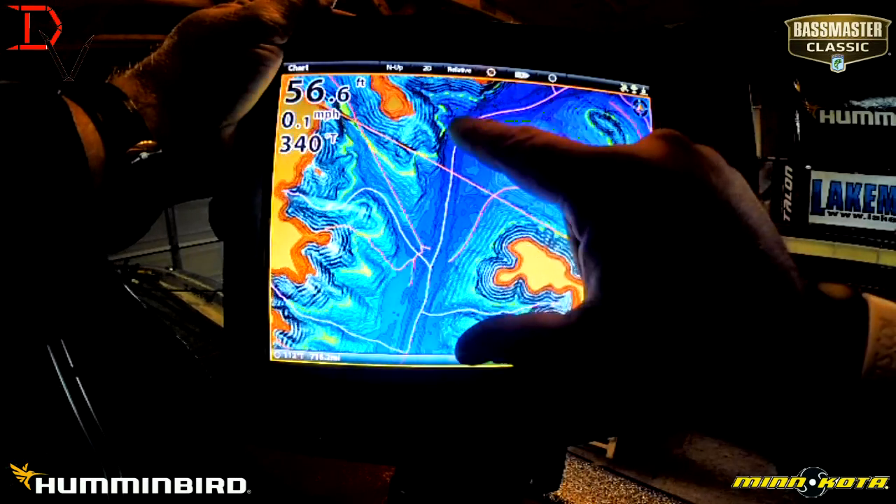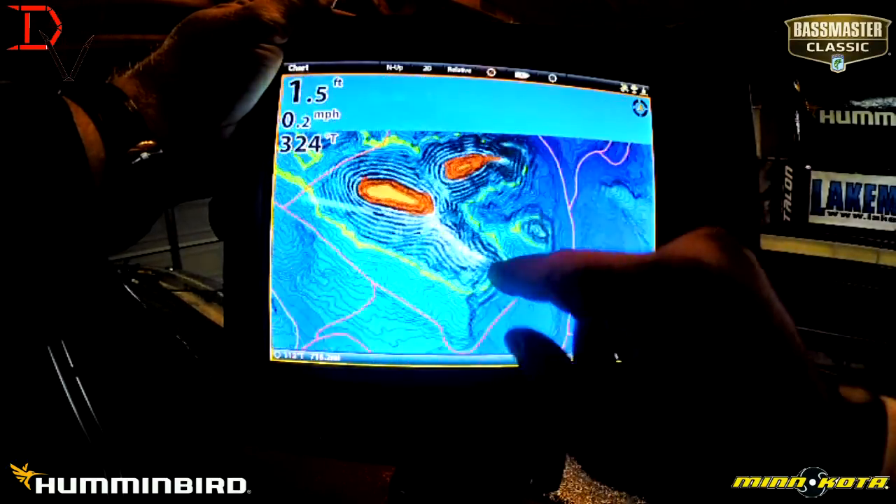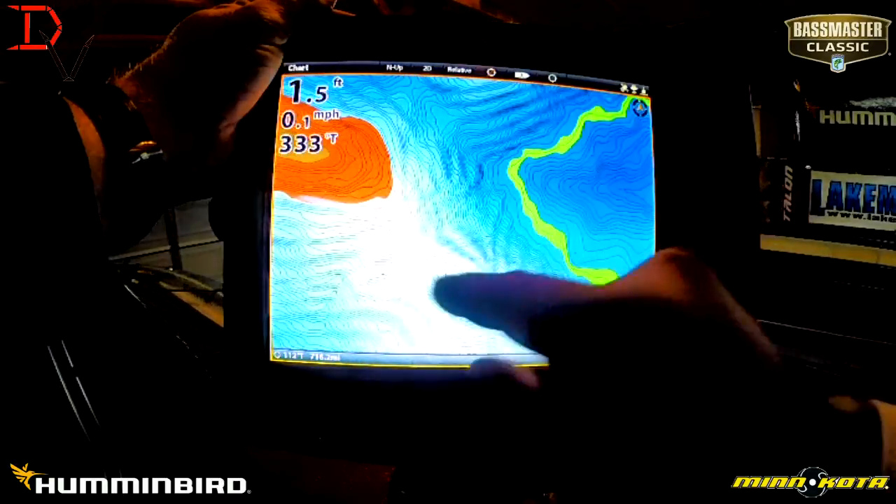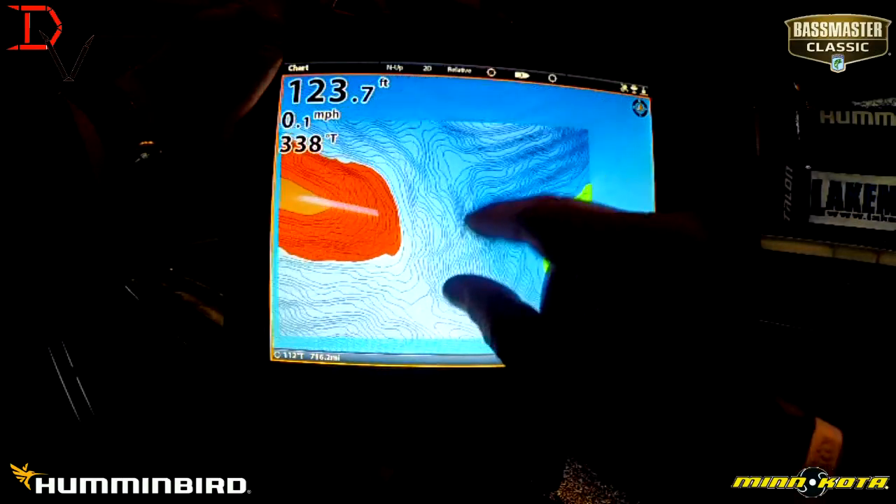You got awesome contours. You get in here, you're going to see the Humminbird guys are going to have a real advantage with this great lake mapping. Lots of points and humps. Look at the detail that they got to work with. Look at this hump. I mean, it's going to be amazing.